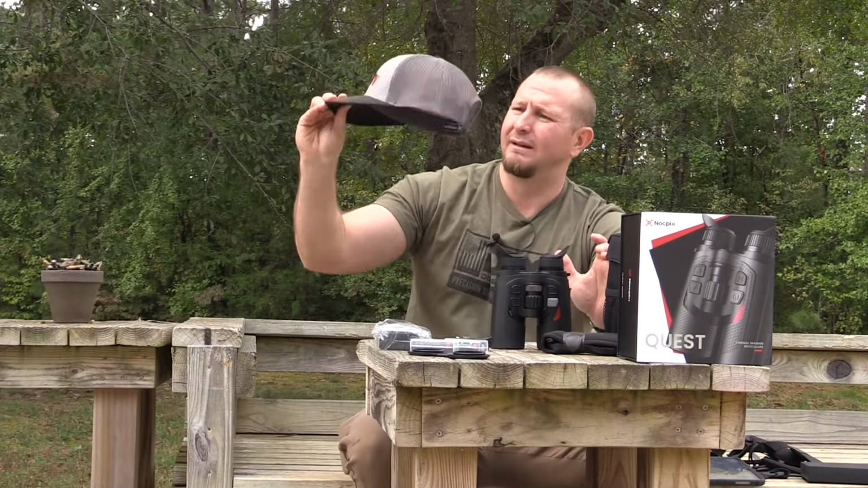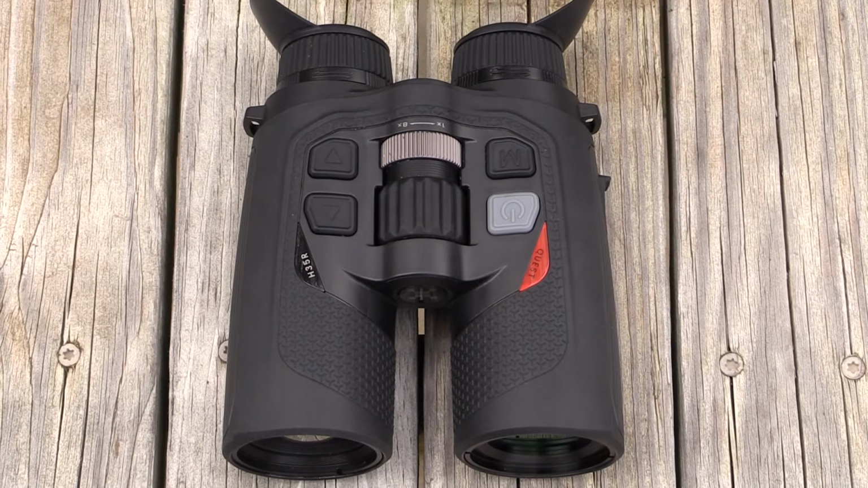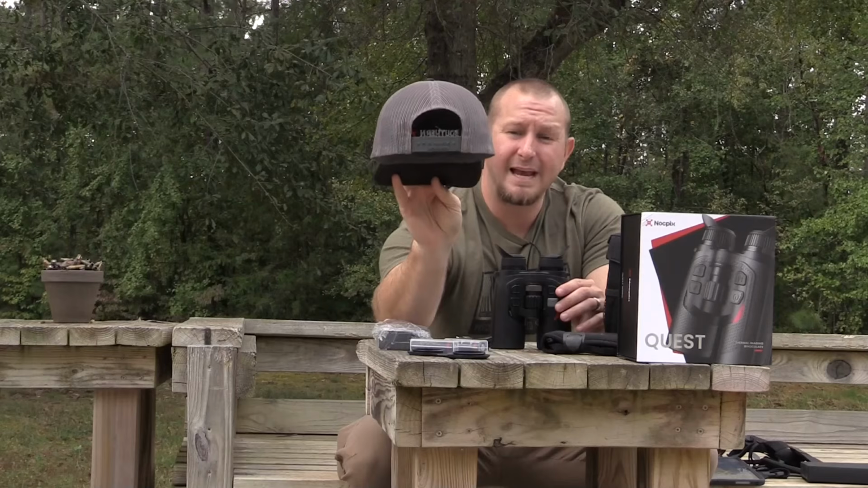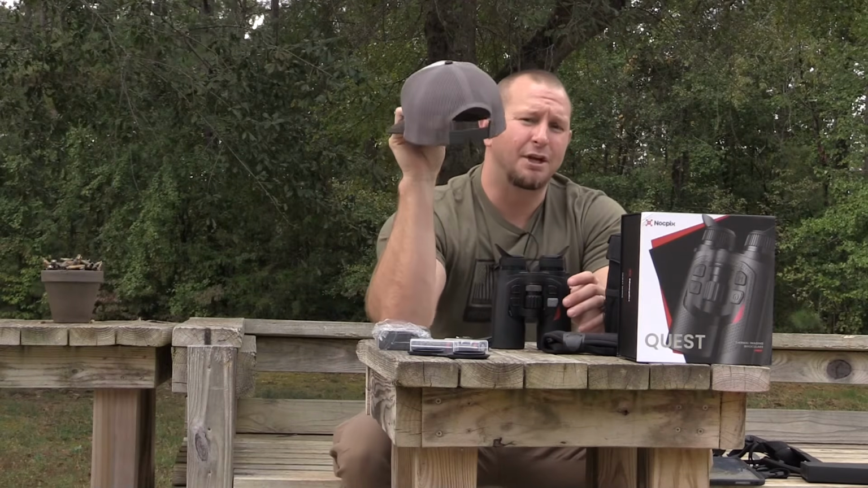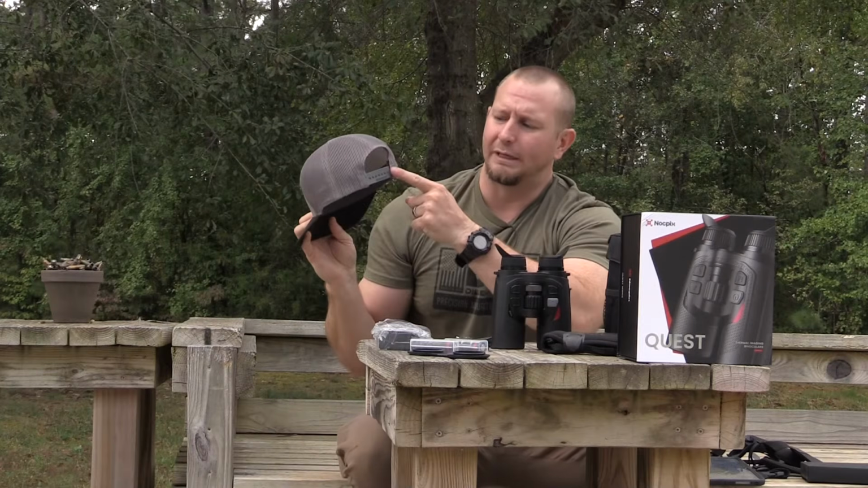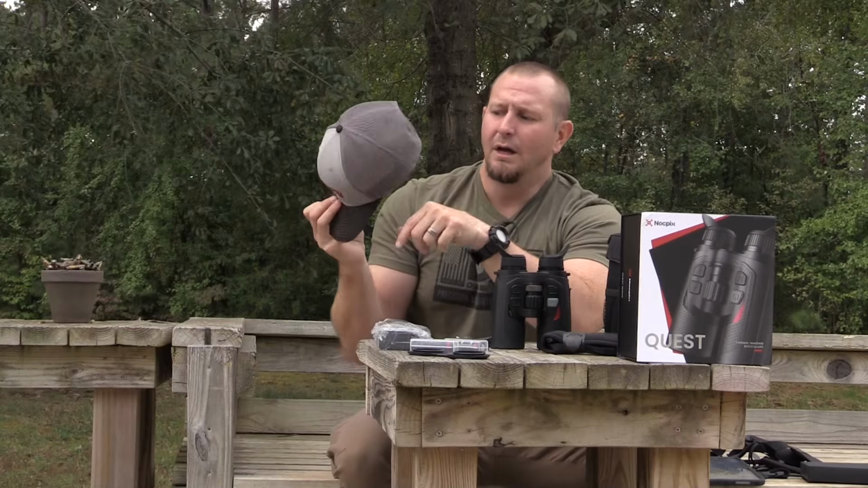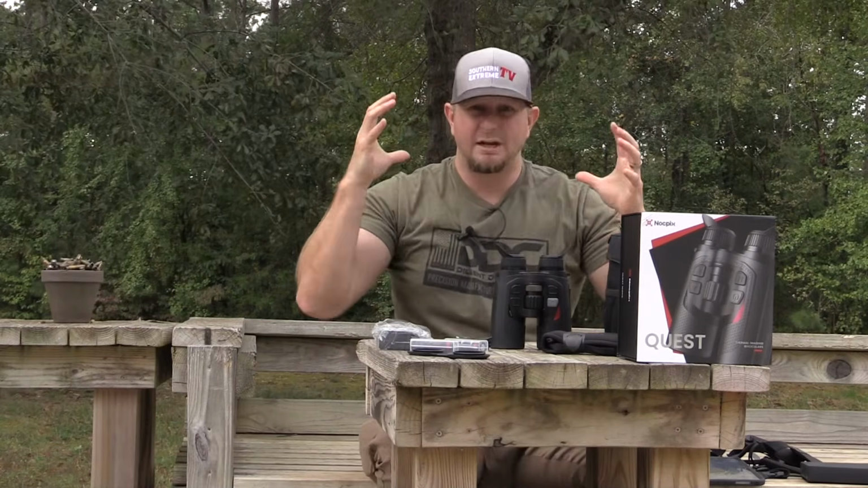I have a very, very small head. Like, I'm talking, this is a Richardson model 112, very common style hat, and every single snap on the back of this hat is snapped together, and sometimes, depending on the make of it or the style of it, I actually have to overlay some of the snaps on the tighter settings. So that gives you an idea of just how small my head is.